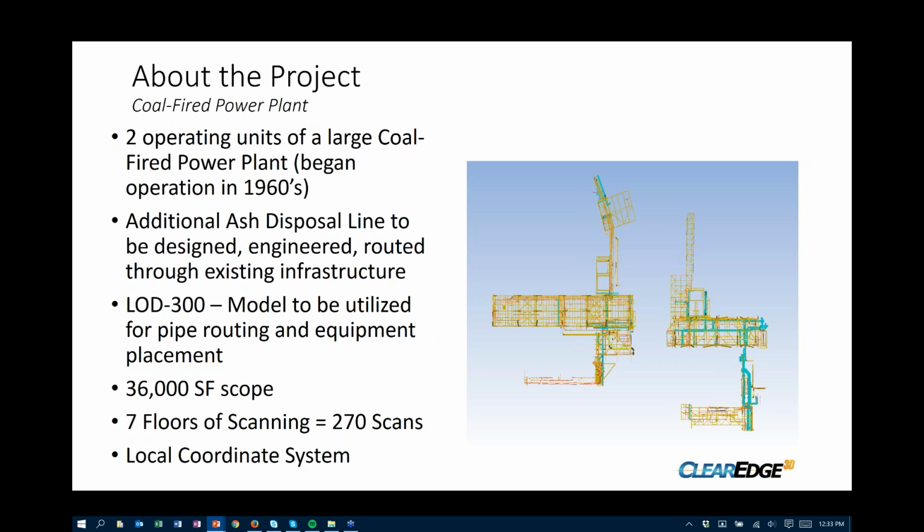The scope was around 36,000 square feet. Again, we had 7 floors of scanning on 2 different units, and we were utilizing a local coordinate system for this power plant.